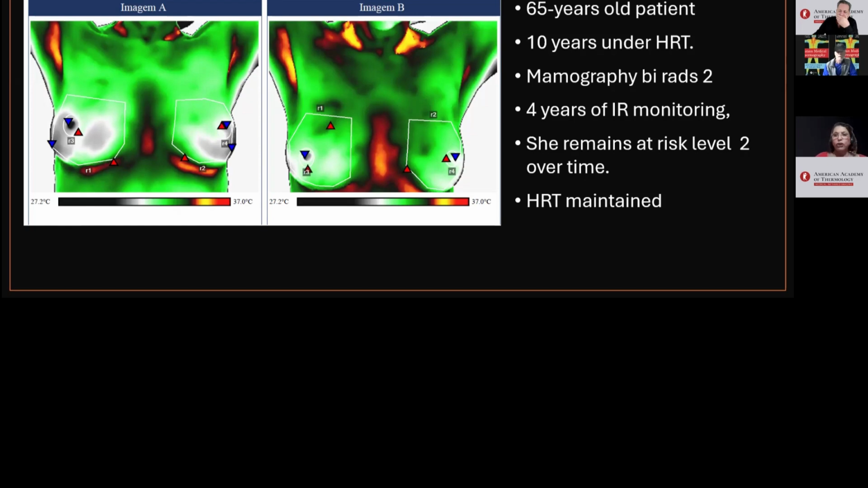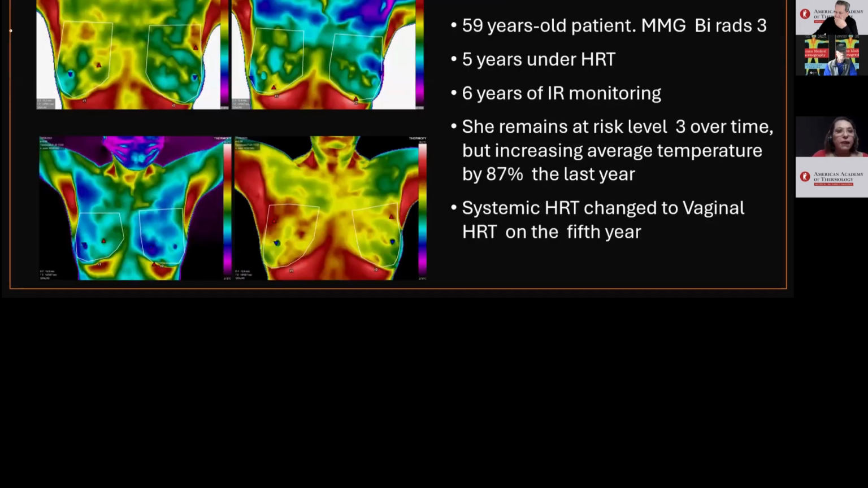She has consistently remained at thermovascular risk level 2 over time, and I have continued the HRT. This case, Th3 risk, low suspicion with mild change: systemic HRT initiation and active surveillance.